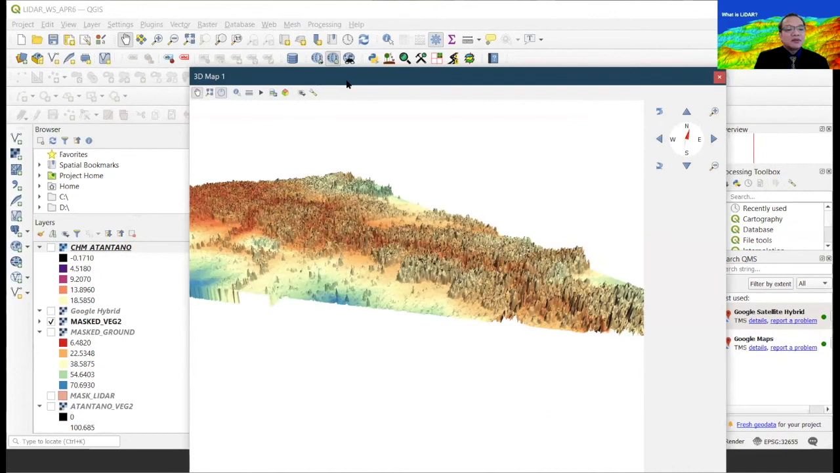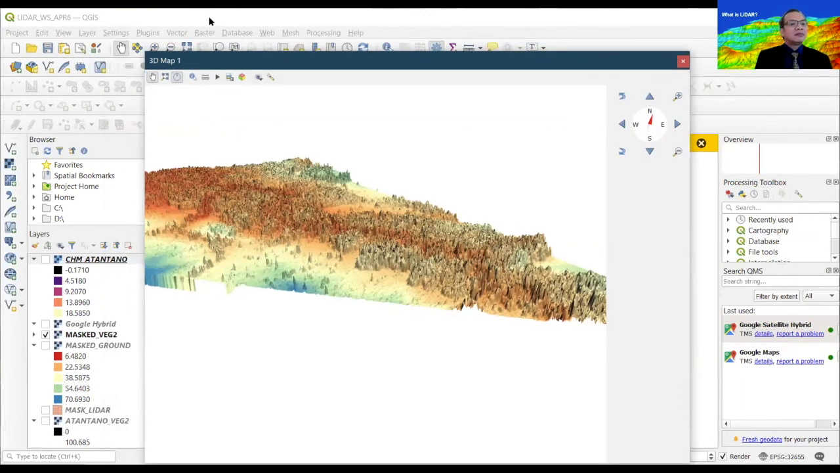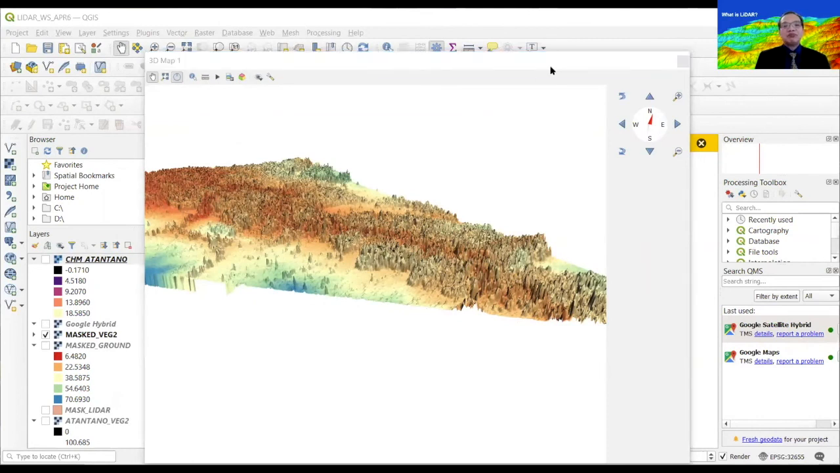Let's see. We have a question from Mario in the chat. He's asking about NDVI, which would be multispectral. So you have to stay tuned for the next webinar, because NDVI would be multispectral imagery. It's not the area of LIDAR. It's a totally different animal.